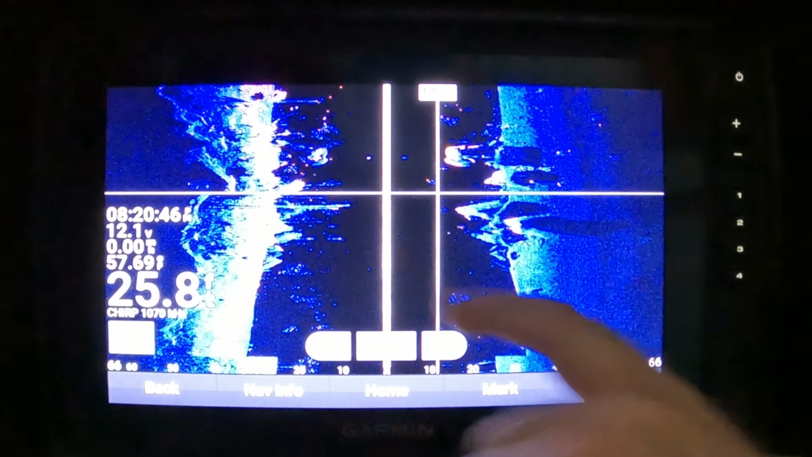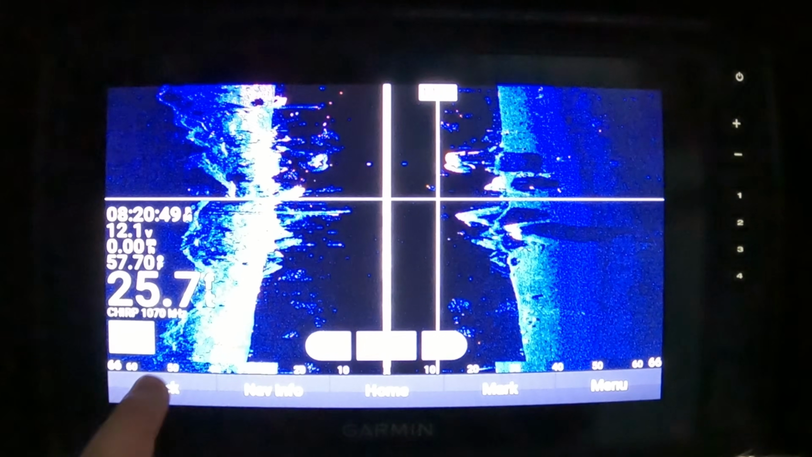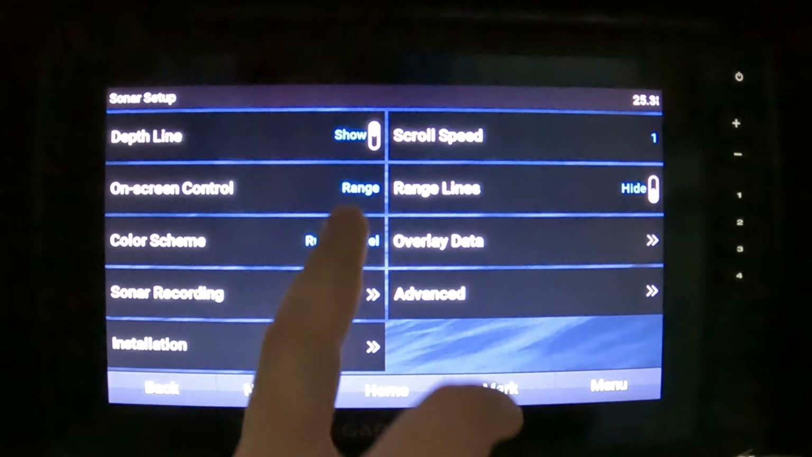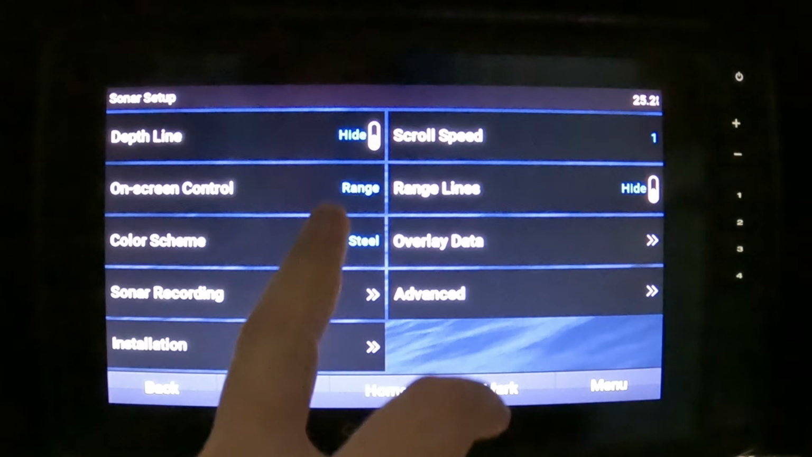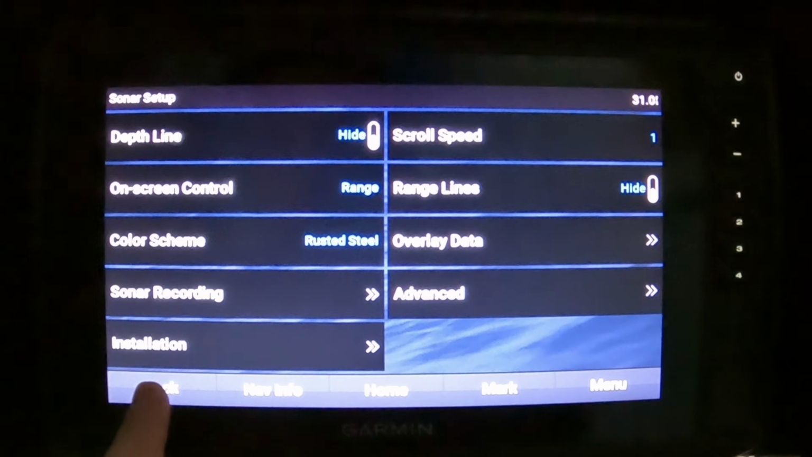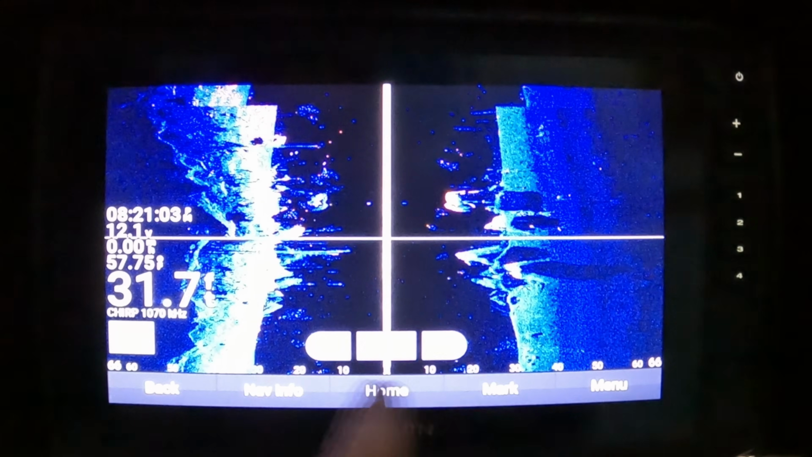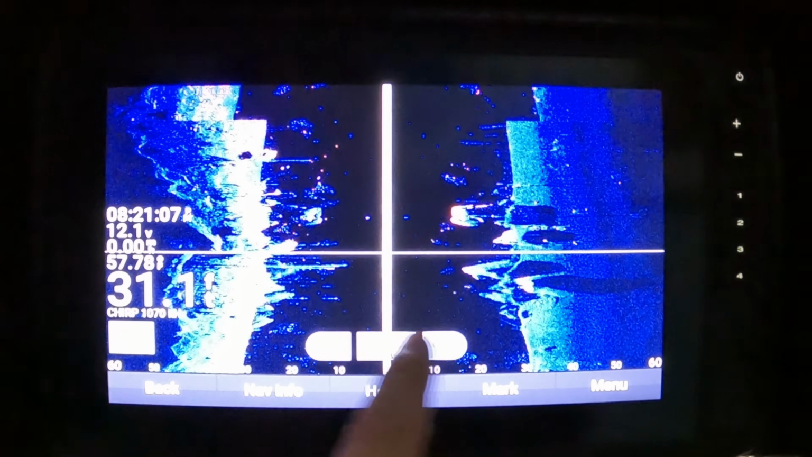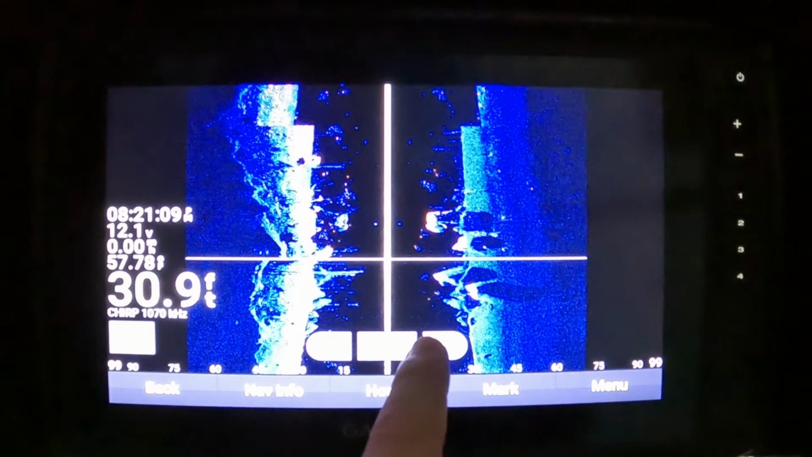And so I don't personally like having the depth line on here, so I'm going to go back to the side view and go into sonar setup and turn that off. Next you have on-screen controls, and right now it's set to range. So if you go back here, the on-screen controls is down here. And I like it on range because I can, of course, change how far I want to scan.